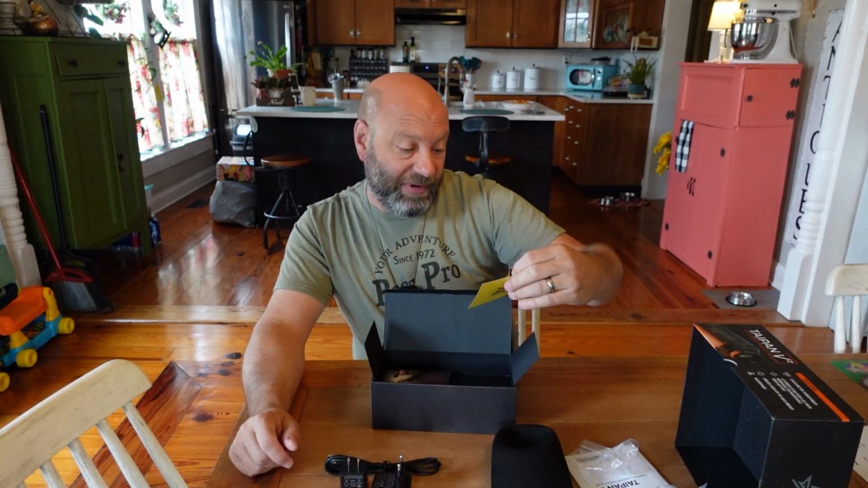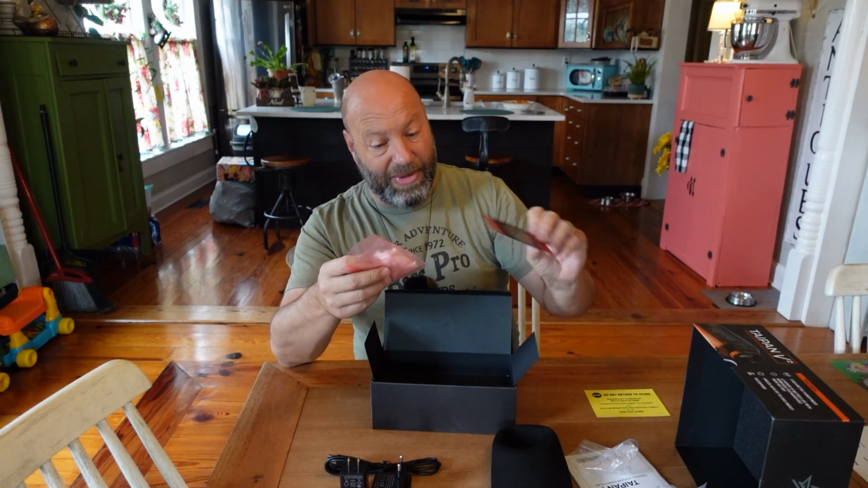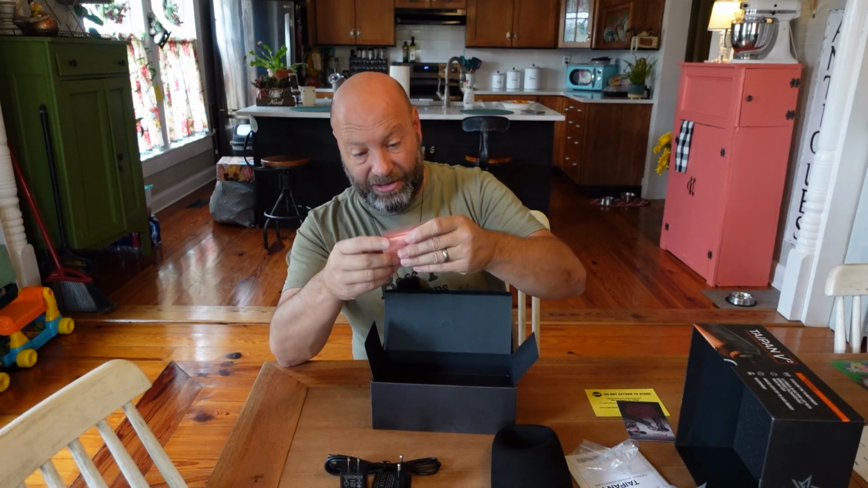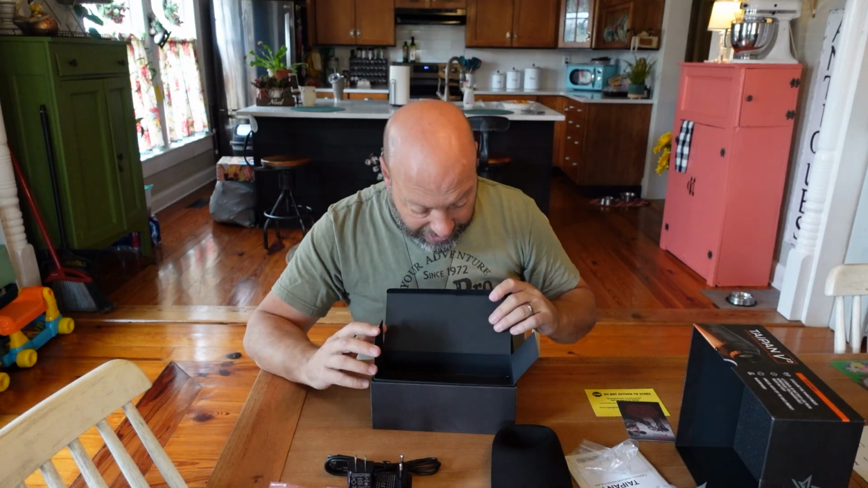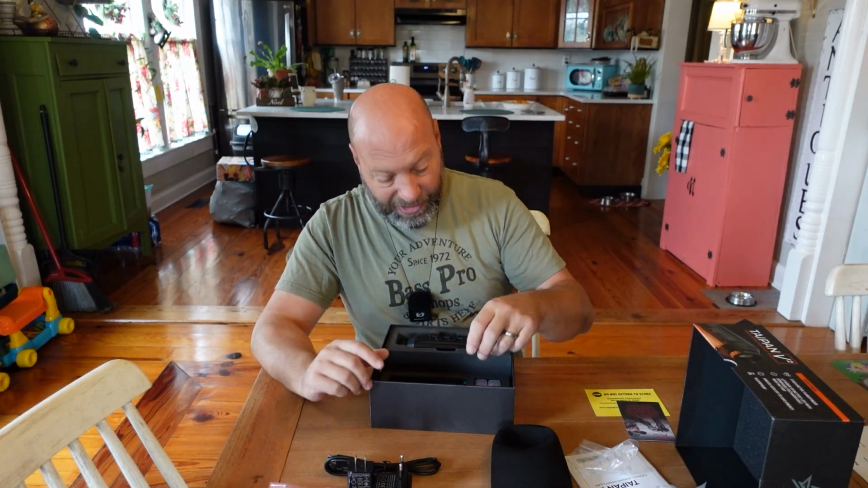We got a card from them. Do not return this to the store. We got other cards in here that tell you a little bit about it. And we got what looks like a lens cloth right here, I'm assuming that is a lens cloth. So that does that. But we got more stuff under this. We take this one out. Here we go.